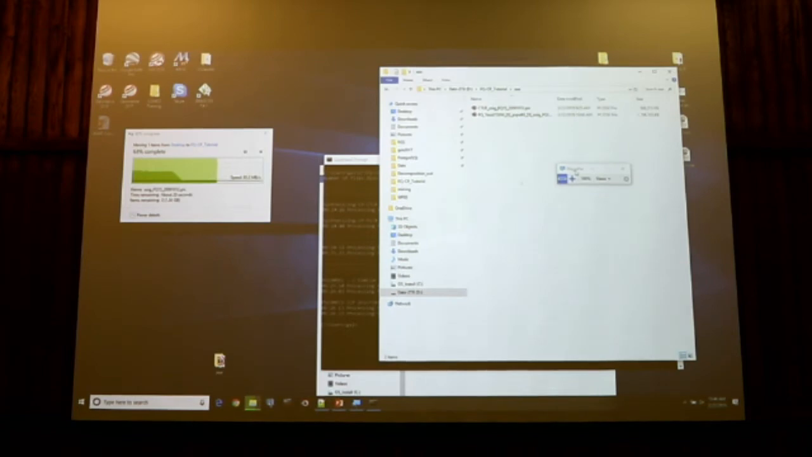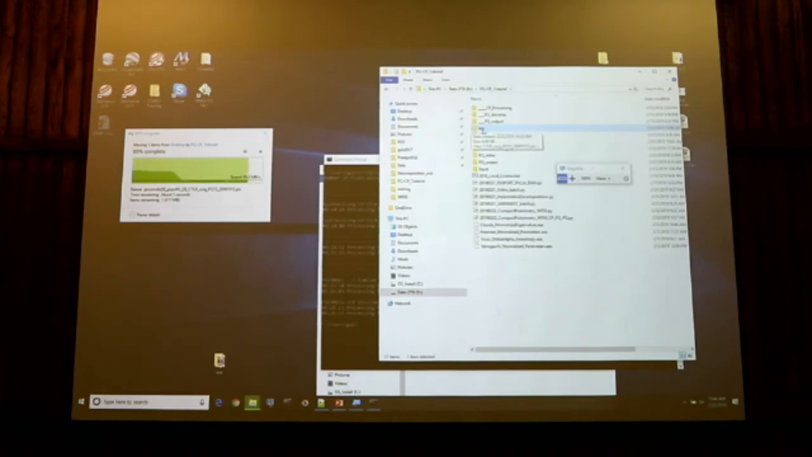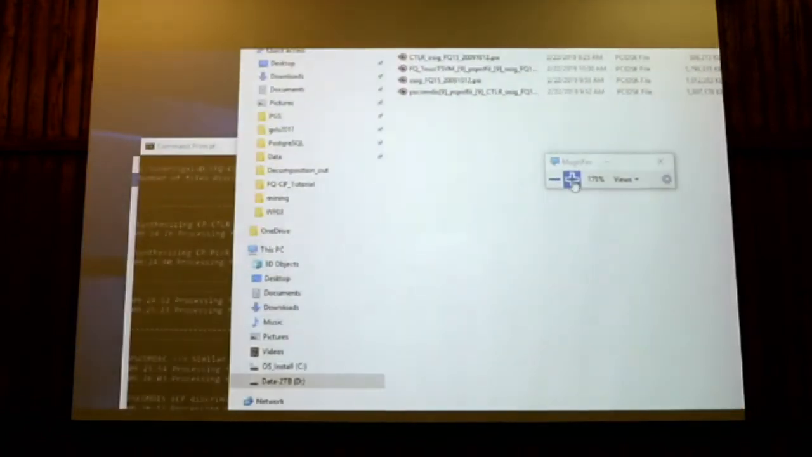We need four files. I'll rename my folder classification, and I will increase the magnification.